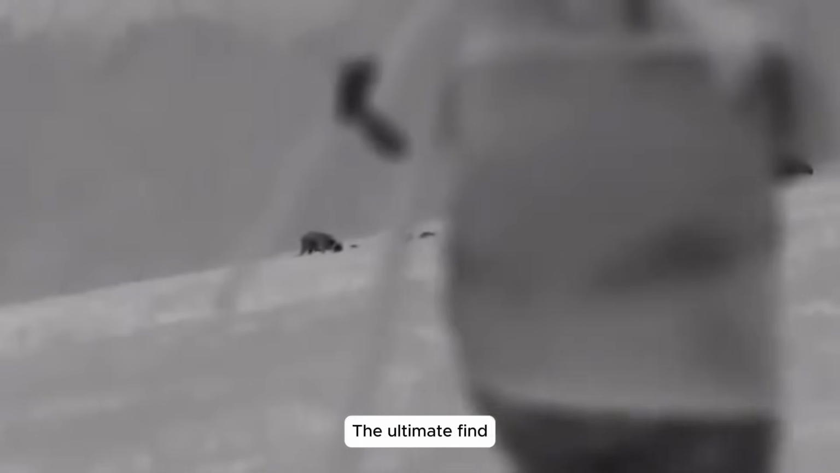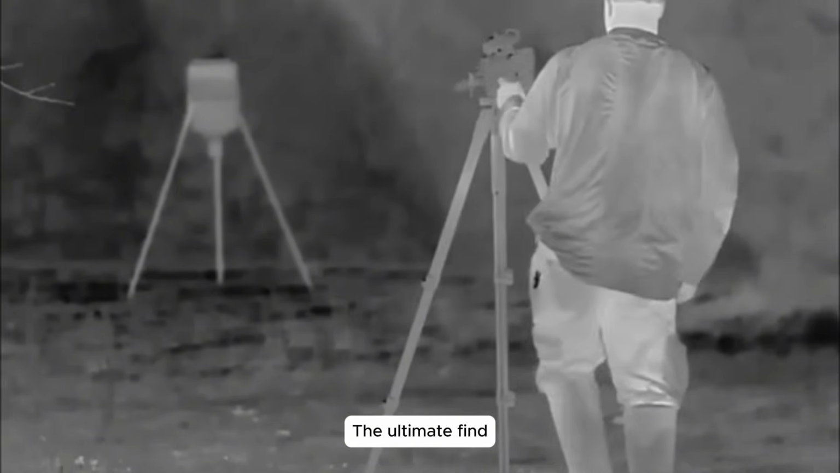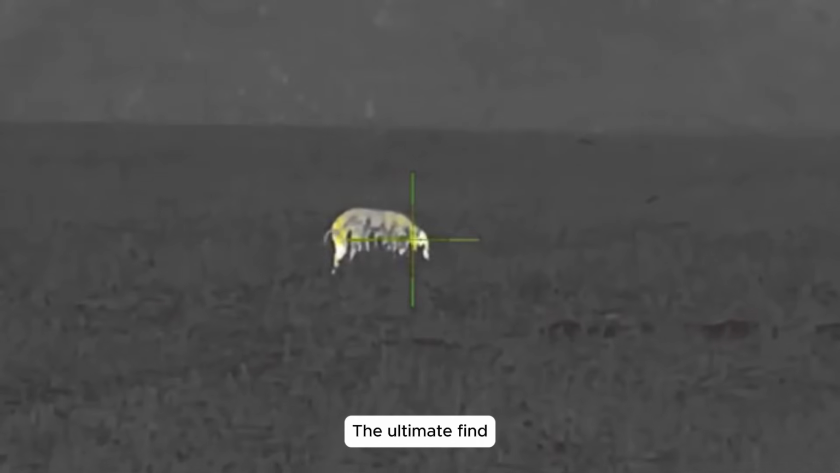Mountain pursuit. After a tense 10-minute trek to the mountain, my teammate pinpointed a boar's path. I took my position, steady and focused, waiting for the perfect moment.